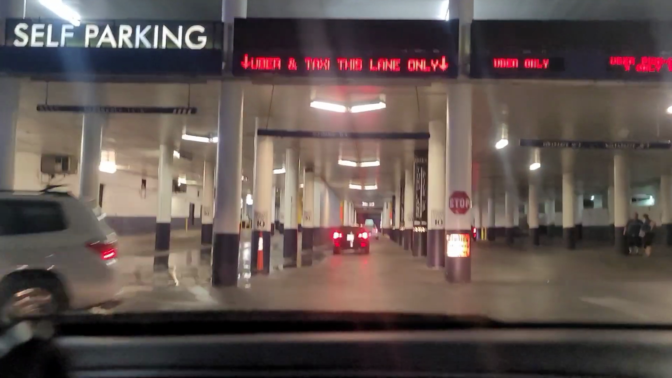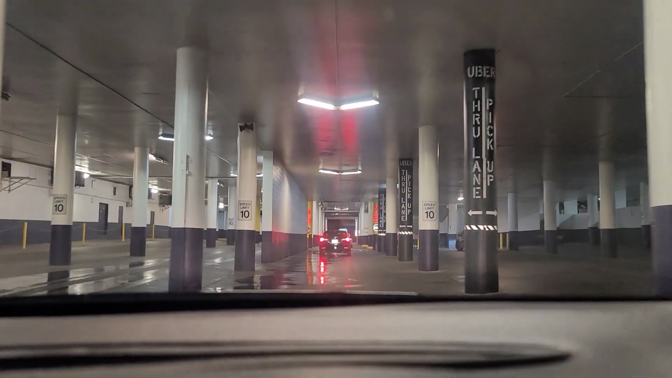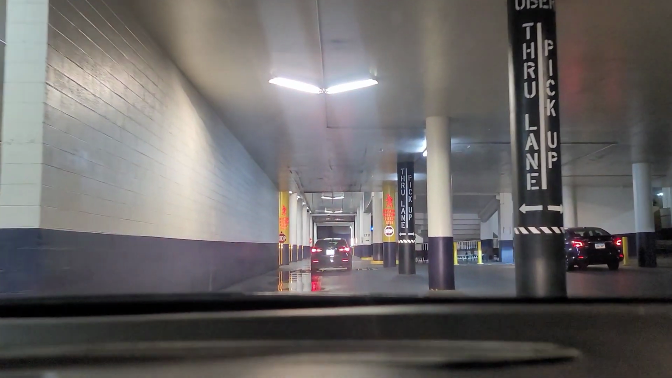It looks a lot better than it did last year. I know that. Well, they finished last year. You had to drive through the parking structures to get here.